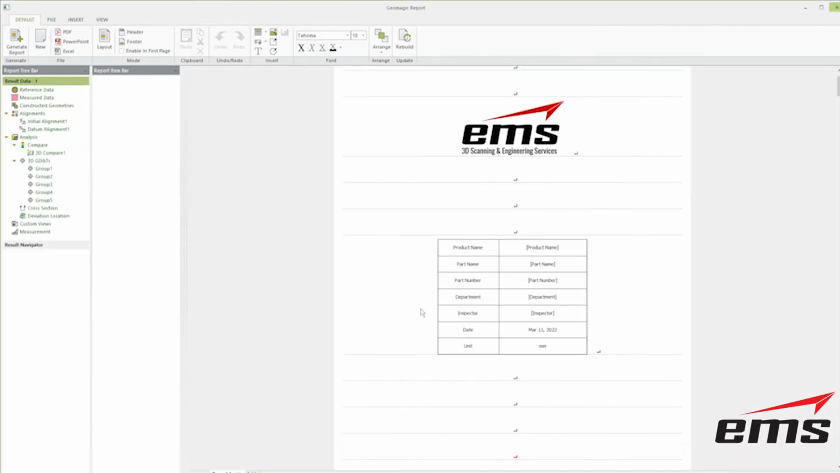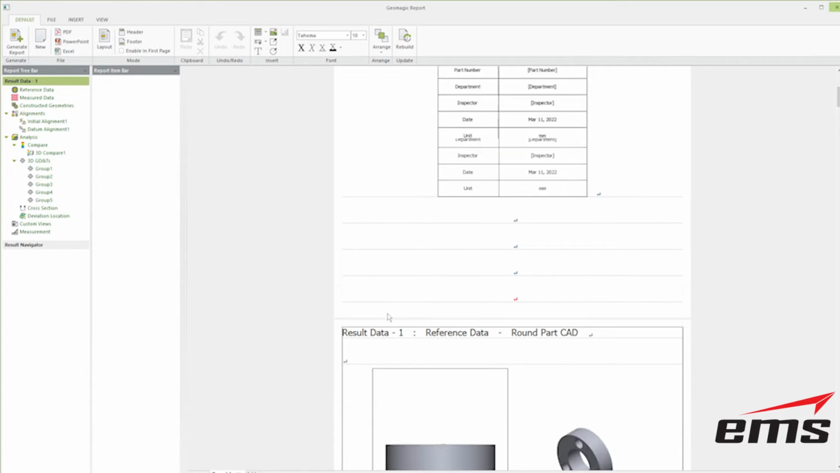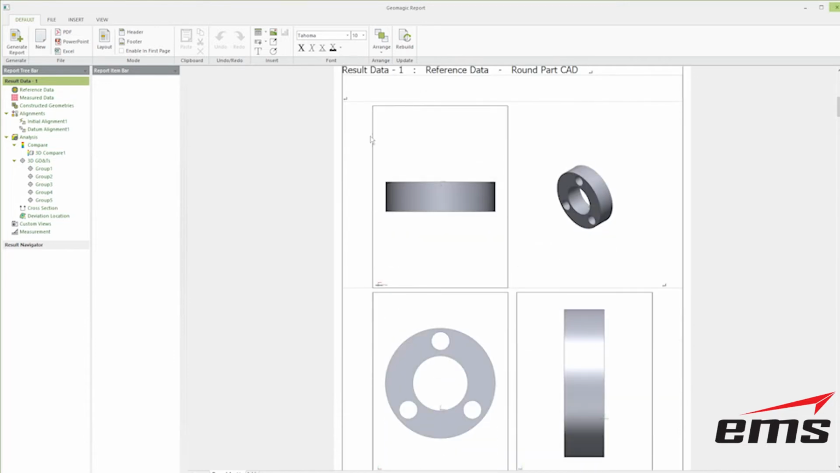So once the report is generated, and you can have it populate all this stuff, you can see we've got our logo on here. So let's look through this report. Now this report can be output as a PDF, PowerPoint, Excel. Typically we send out a PDF and then we can email it to people or print it out.